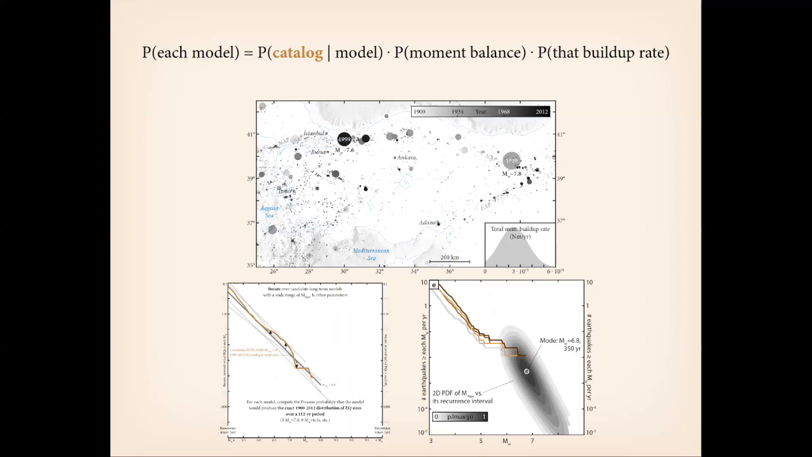So the probability of each model that we evaluate is the probability of it having reproduced the exact seismic distribution of earthquake sizes, times the probability that it achieves moment balance, times the probability of the moment balance, right? To clarify, this probability is what we just looked at. It's this part down here. This is one by definition, because all of these models by definition balance the moment budget.